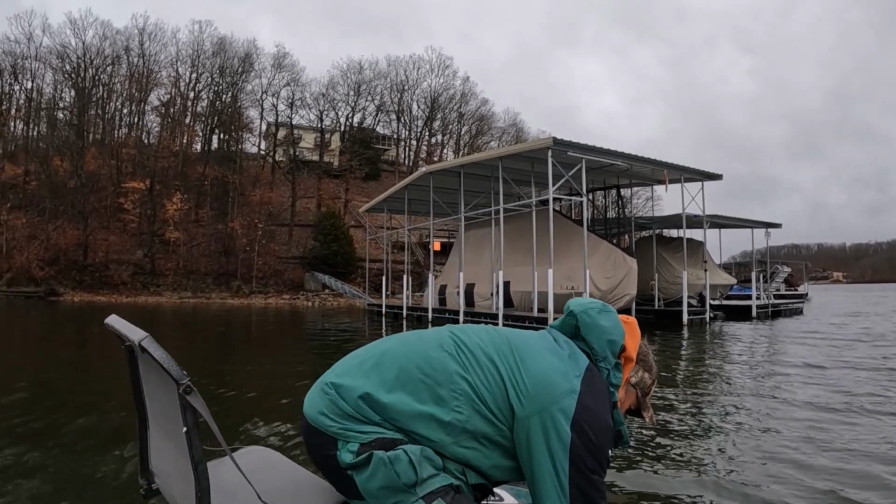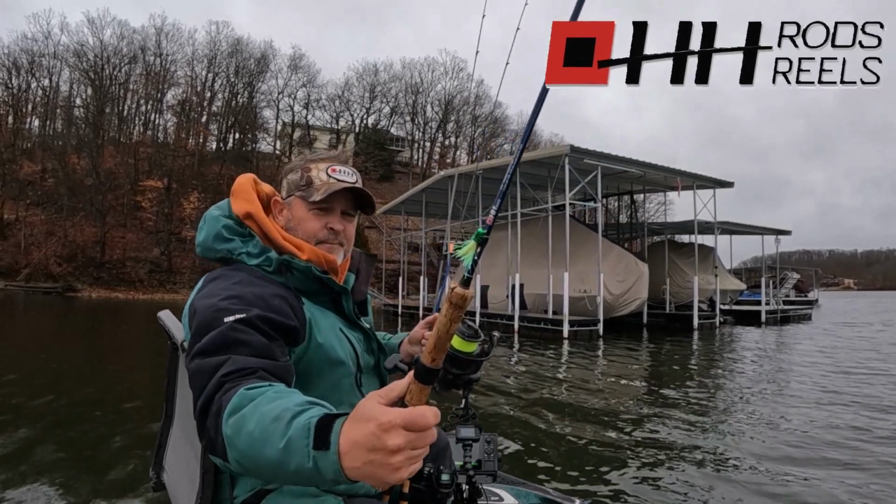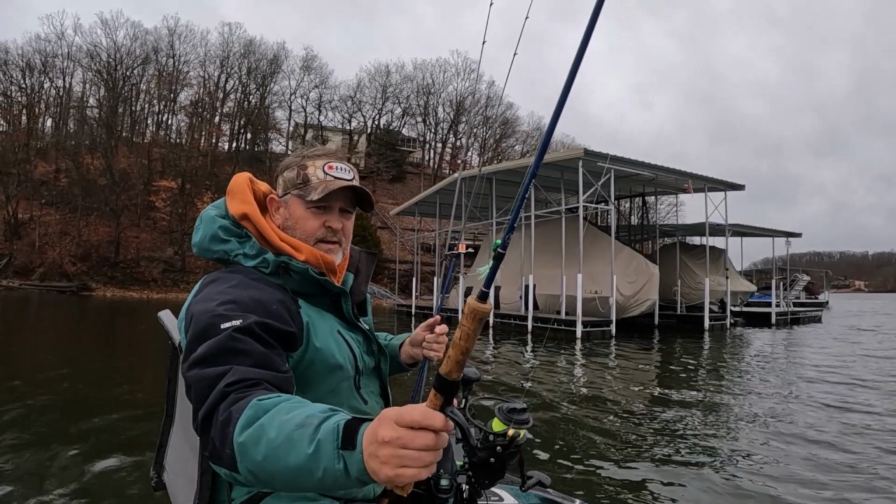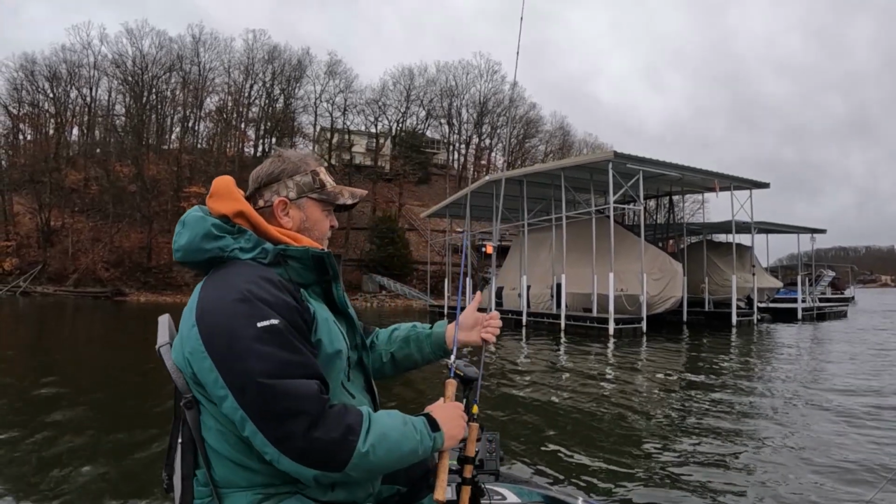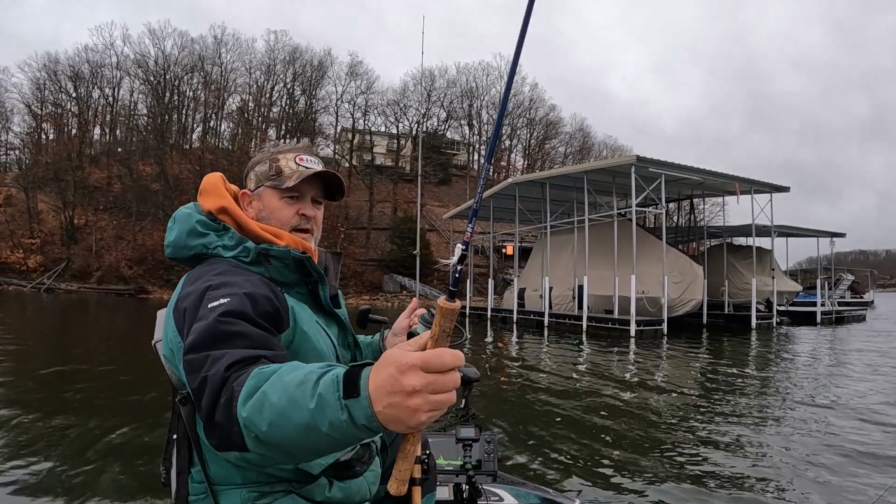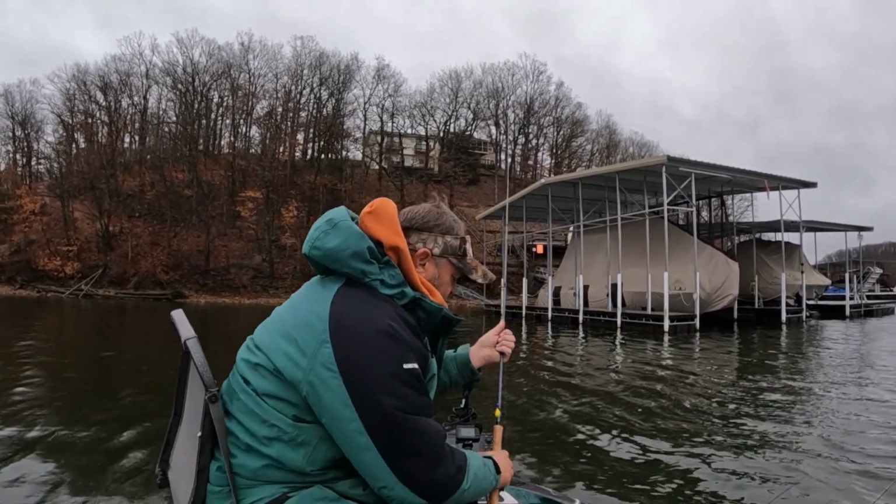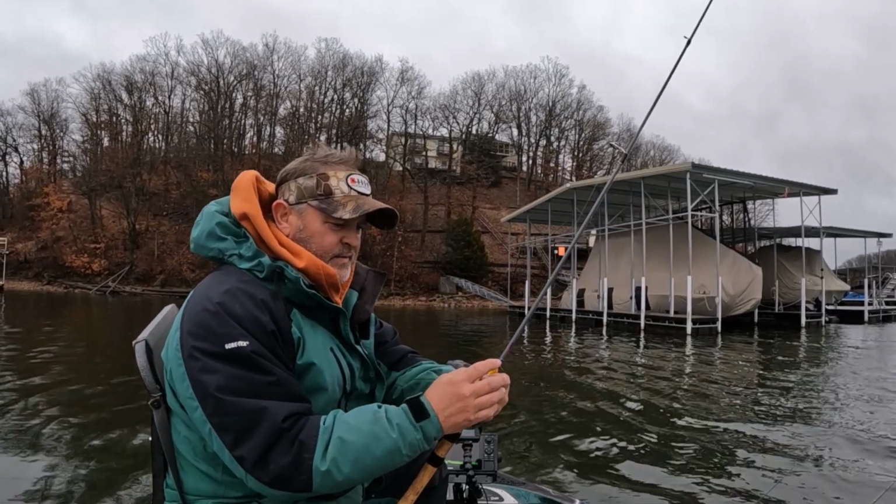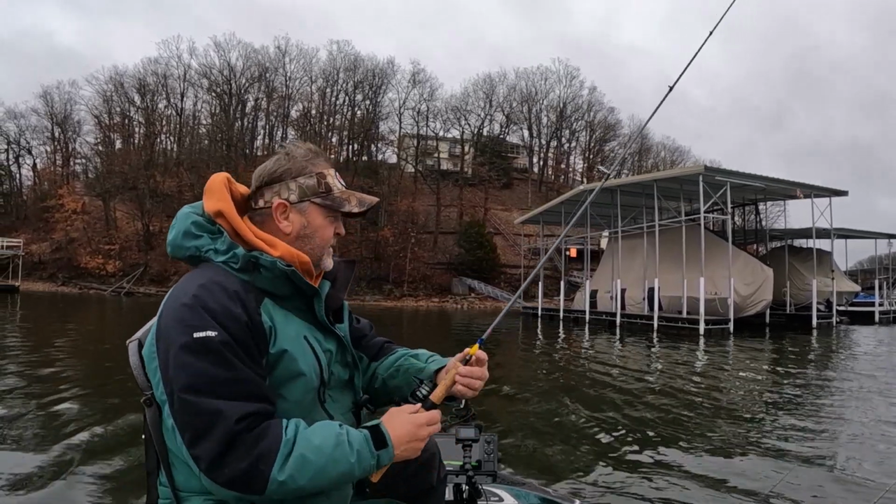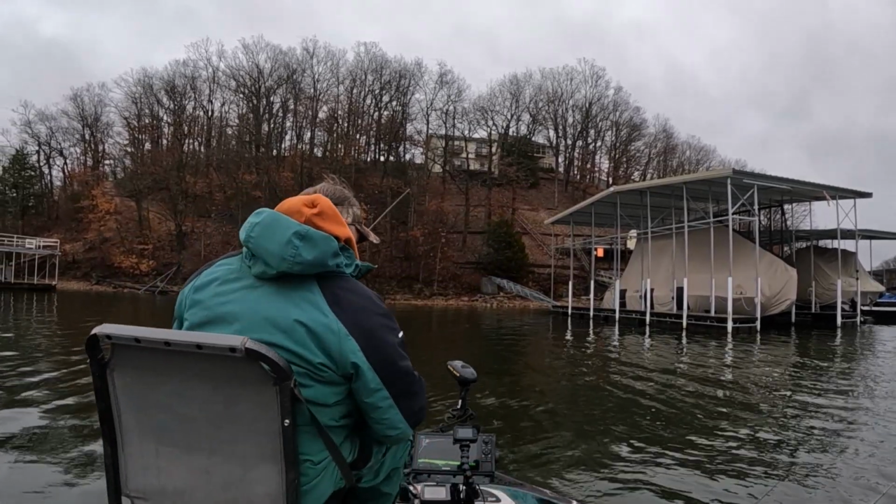I got 3 H&H rods. That one's rigged with a tiny jig, green with a little bit of chartreuse and speckle. This one is rigged with a 64th ounce white hair jig. That was what I was using last time I fished. And this one here is another tiny jig, blue and white. I've been actually catching a lot on this blue and yellow color year round. So we'll see. We'll get back up here to this dock.